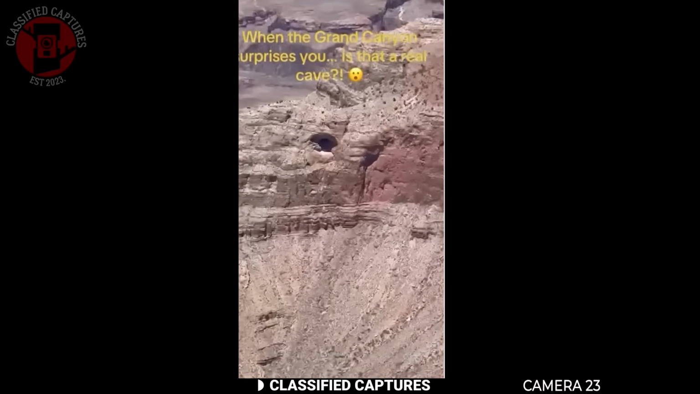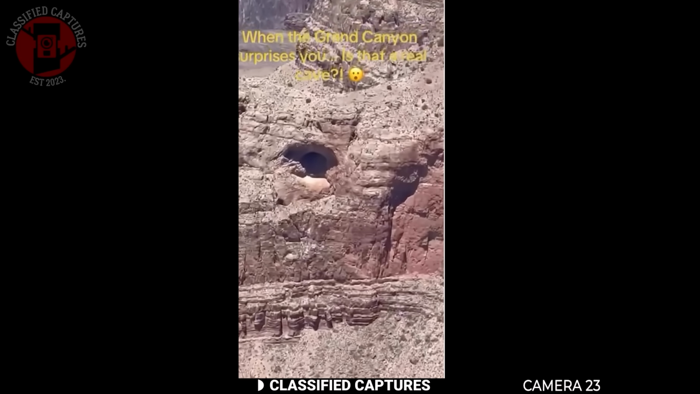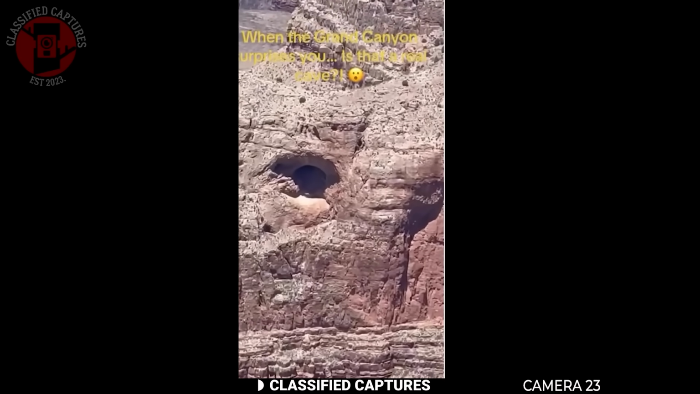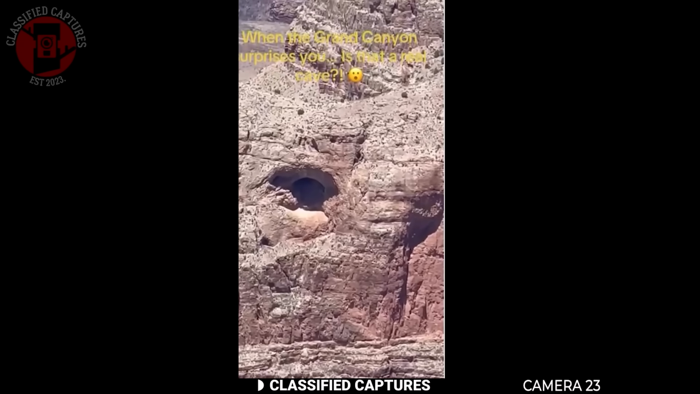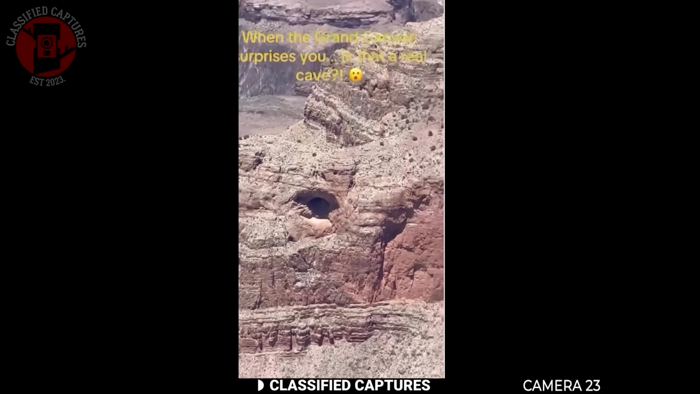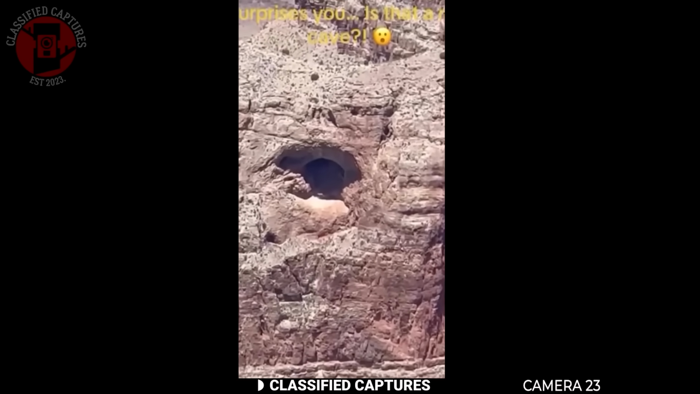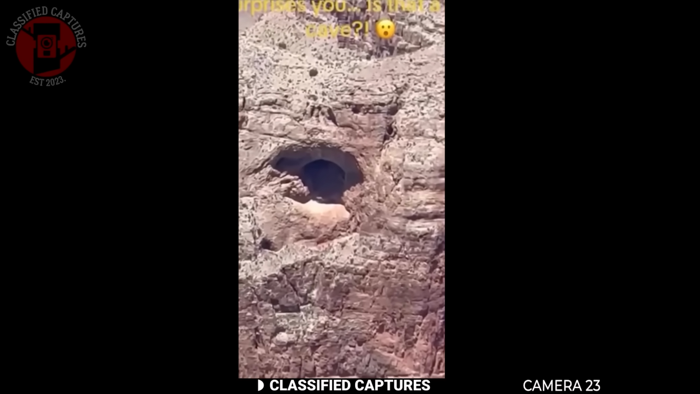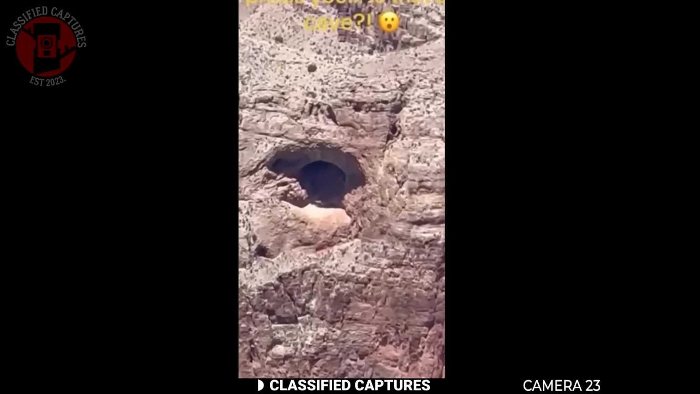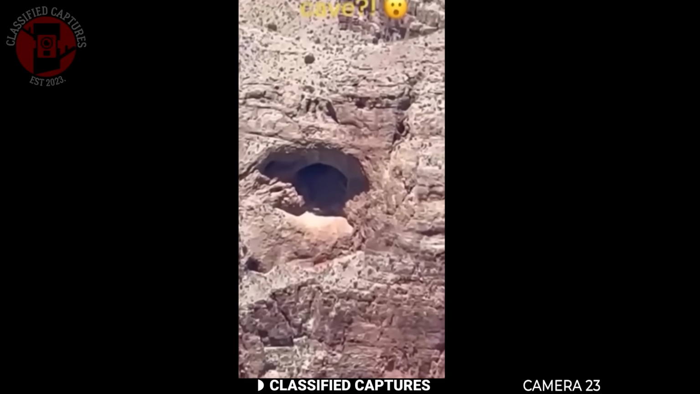It looks like an entrance that goes deep inside the rock, and it doesn't look natural at all. The shape is too deliberate, but who made it? Could this be a hidden cave created by an ancient civilization, a secret military entrance, or something not of this world? Some people believe the Grand Canyon holds hidden cities, lost tunnels, and even underground bases. So is this just another rock formation or a clue to those secrets?